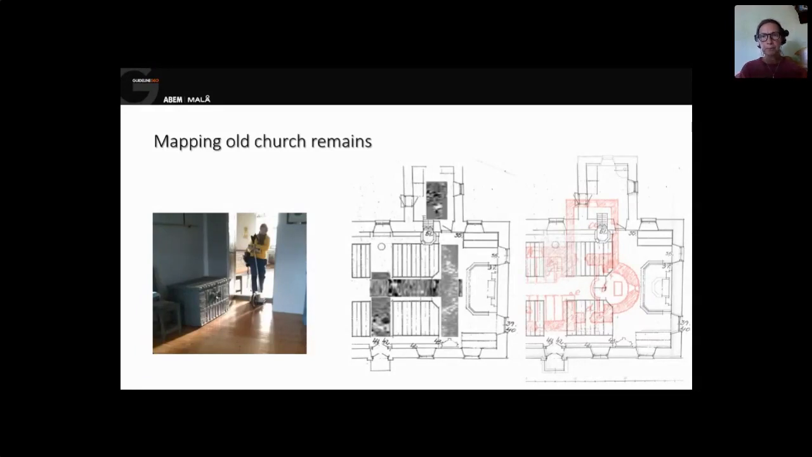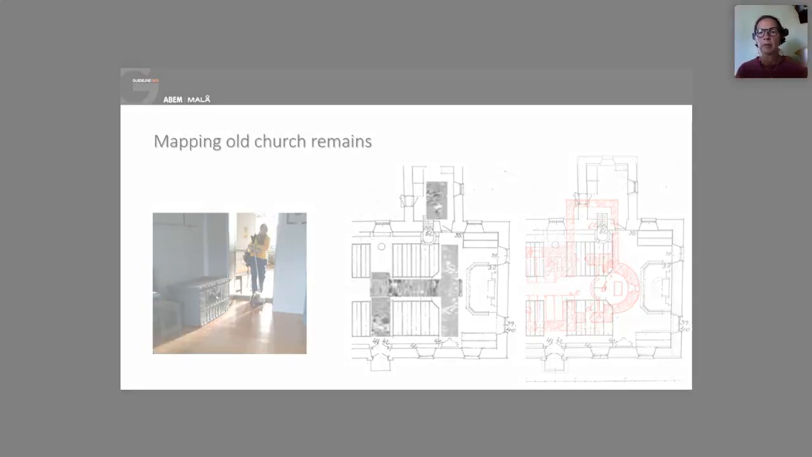As you can see, quite common in Sweden are these round-shaped apses of the church, and this is quite clearly seen in the radar data, measured on top of the wooden floor in the modern church. So that's a way to locate the medieval church within the modern church.